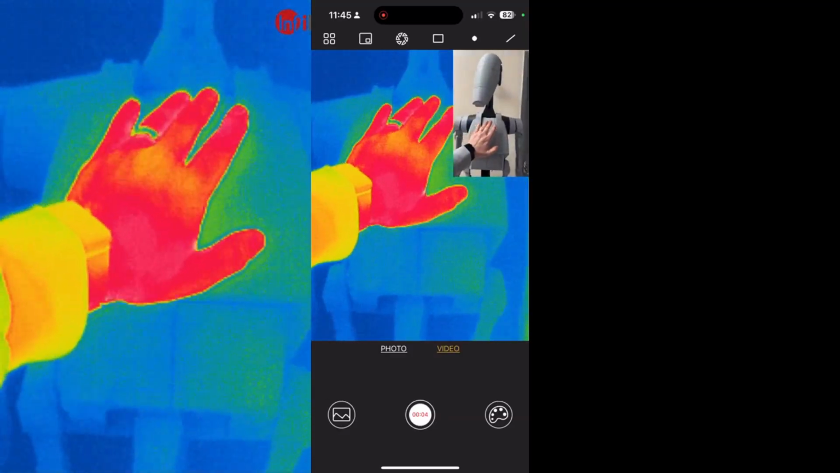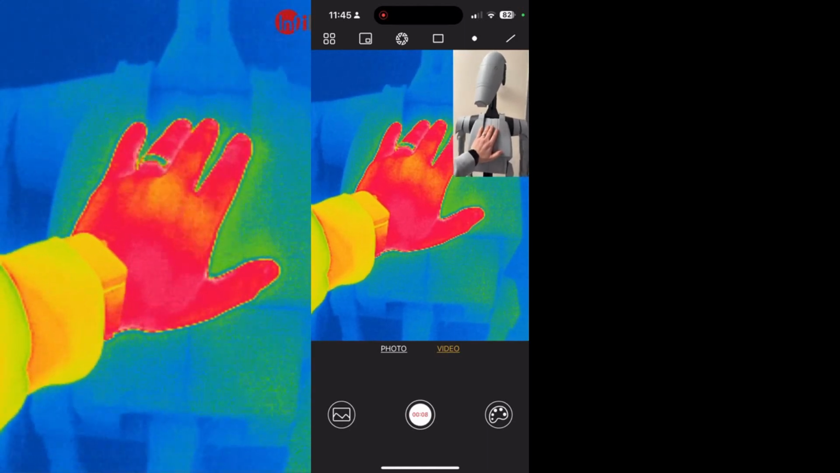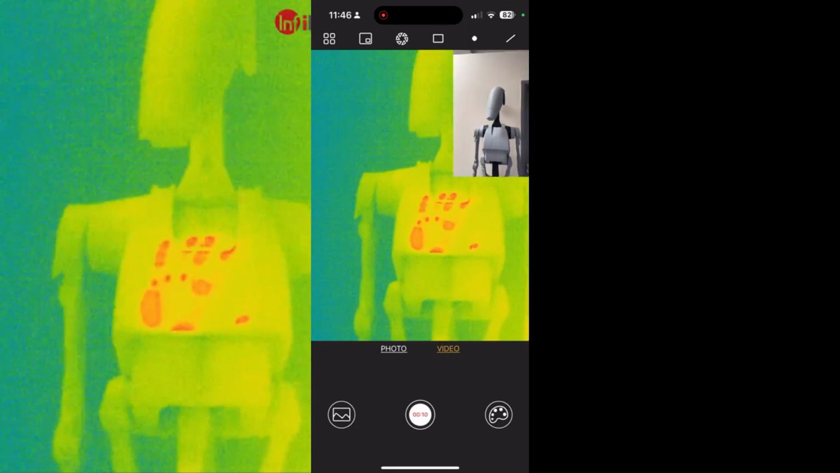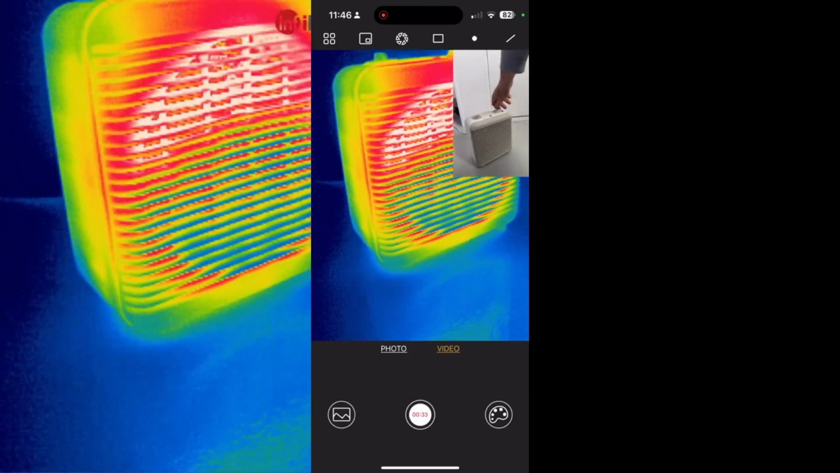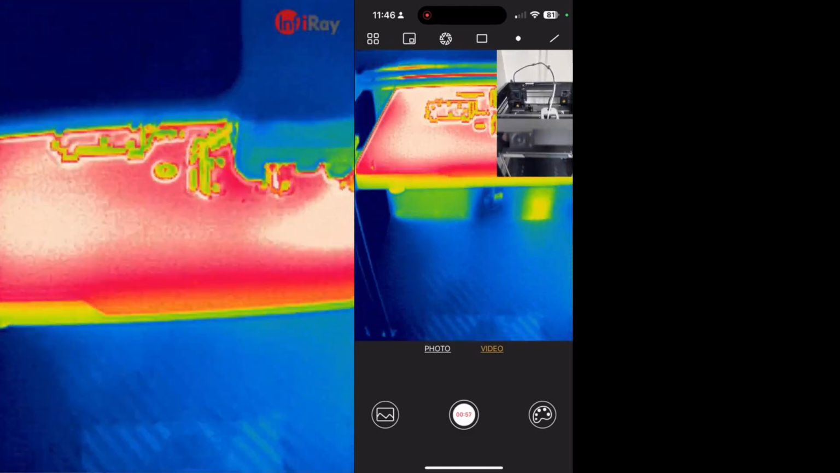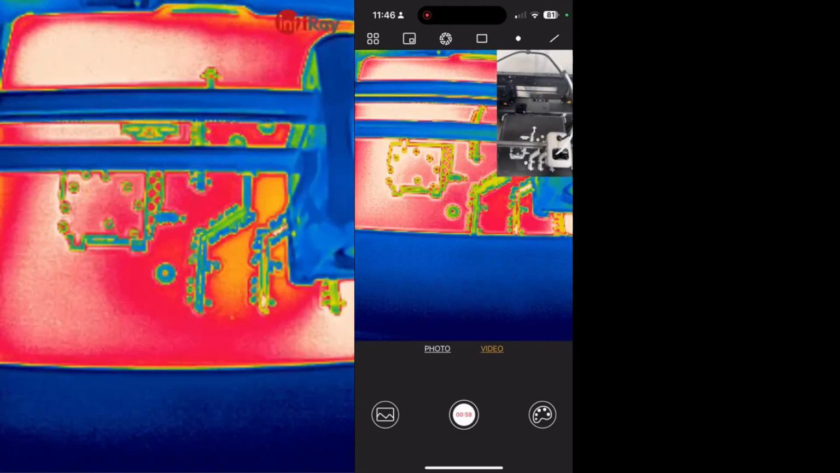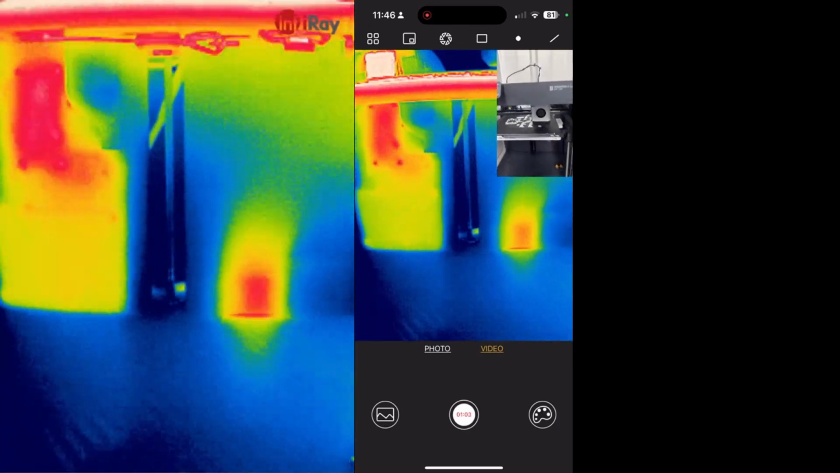I don't think you can own one of these cameras without going on a little adventure around the studio and outside to see what's hot and what's not. So firstly, the heat of my hand onto a PLA print, which leaves my handprint, then a heated fan on the floor that's heating the room, one of the 3D printers that's also in the room, and as you can see, the bed is red at 60 degrees, and the plastics on various parts of the printer are also emitting heat from the boards.